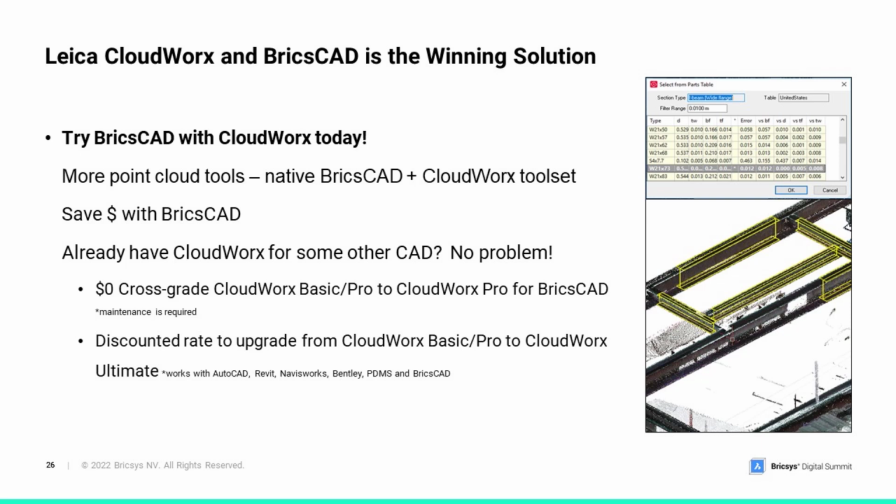And so, of course, if you're already a CloudWorx user, maybe you have another version, we actually have an upgrade path. We have a special deal so that we can cross-grade you, as we call it, transition you from your existing CloudWorx over to a CloudWorx Pro for BricsCAD. No cost to that. We do require maintenance, but we also have a discounted rate to upgrade from any version of CloudWorx to CloudWorx Ultimate as well.